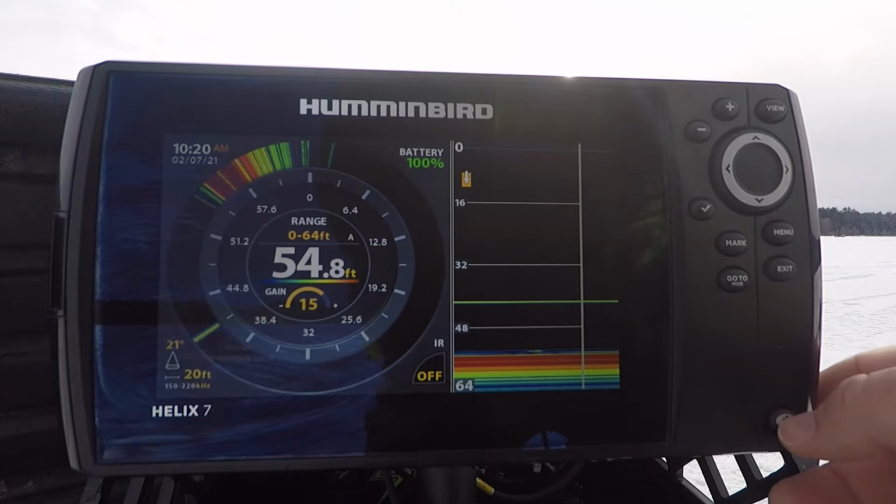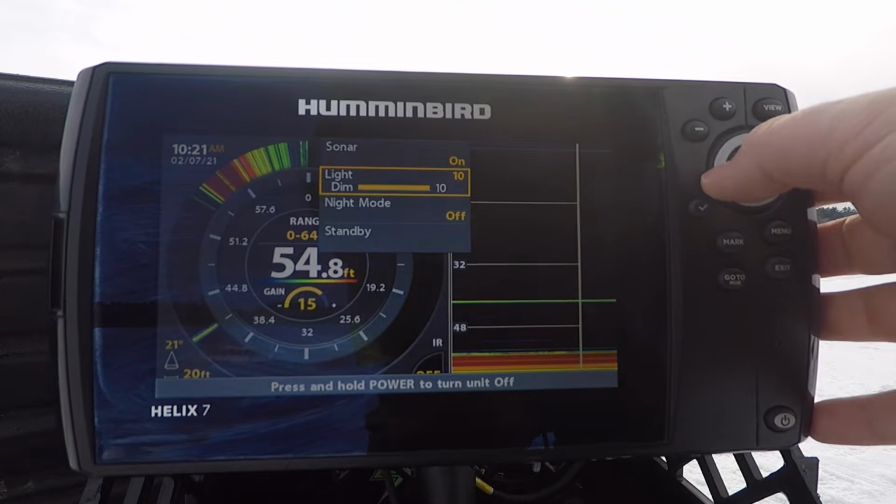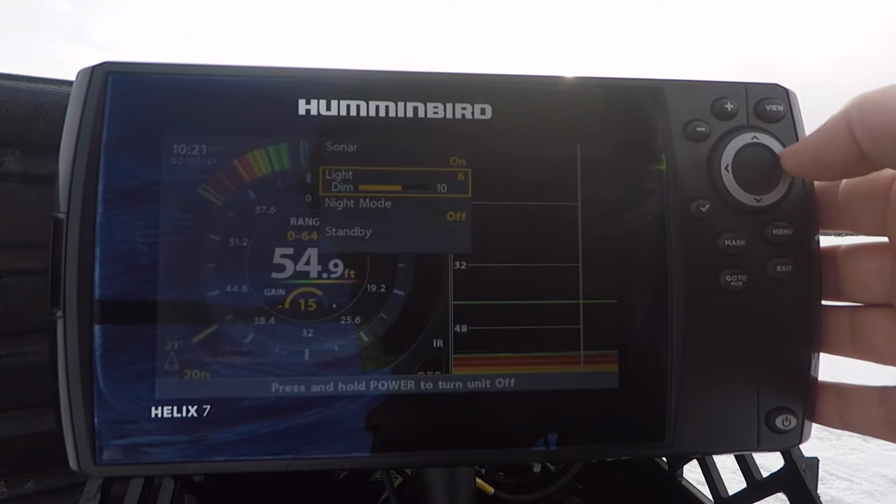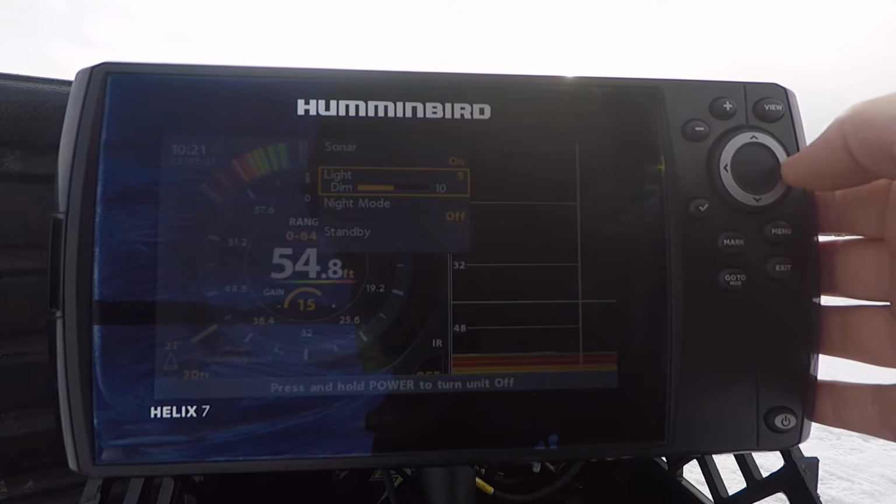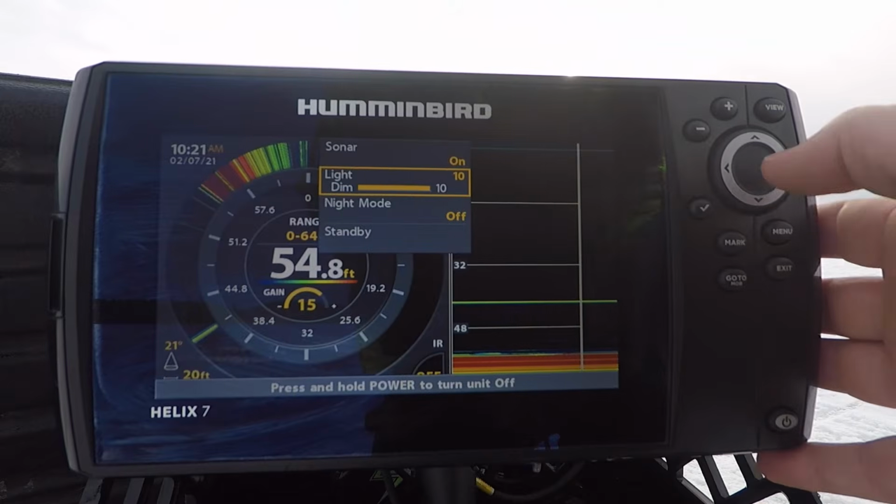If you hit the power button once, it brings a drop down. You can adjust your light up or down. You can dim it way down. On an average day, I like to run mine around 5 or 6. I have mine up a little higher just so you guys can see it a little better on screen.